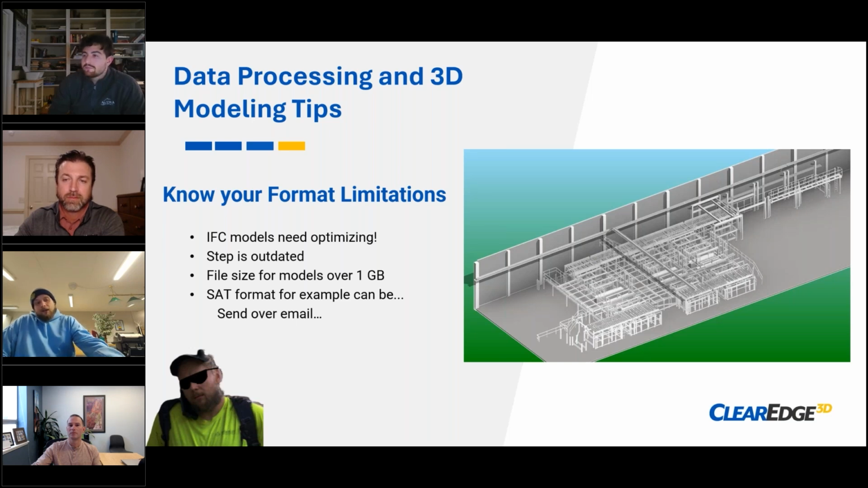And I found this on one of our latest projects, is that STEP might be a little outdated. I produced this model with my team, and the file sizes went way over 1 gigabyte. And this is about 3,000-4,000 objects. And doing the exact same project as an SAT format, it was sent over email.